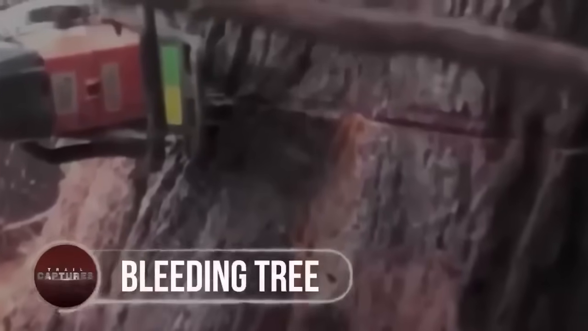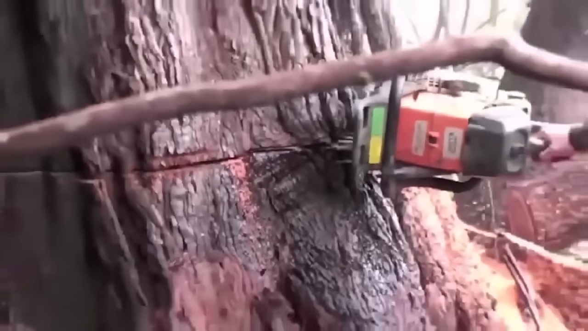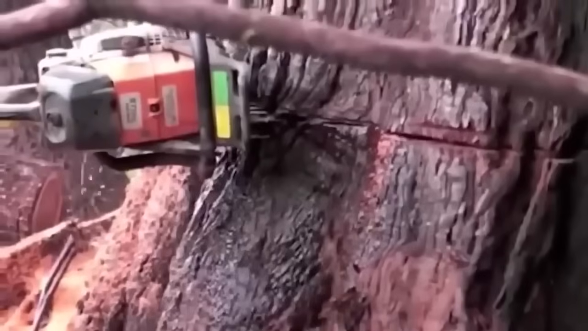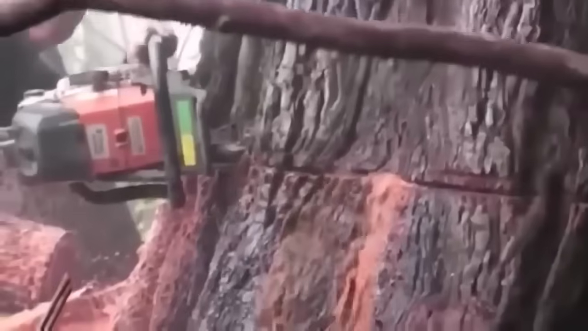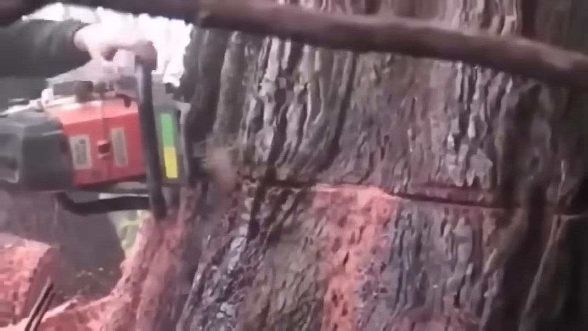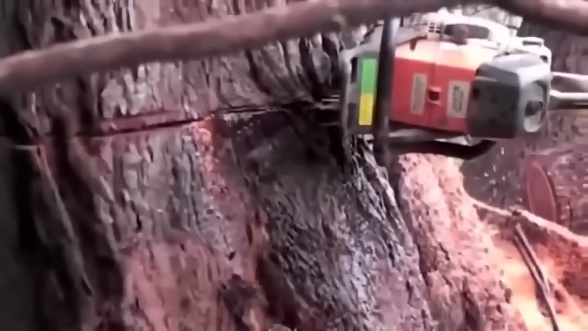Bleeding tree. This wounded tree is one that's native to South Africa and is known as the dragon blood tree, or Socotra dragon tree. People are becoming more and more fascinated with these trees because they seem to bleed when you cut them. But until they actually come across one, most people think they are fantastical objects that only exist in stories. This might be nature's way of telling us to knock off cutting the trees.